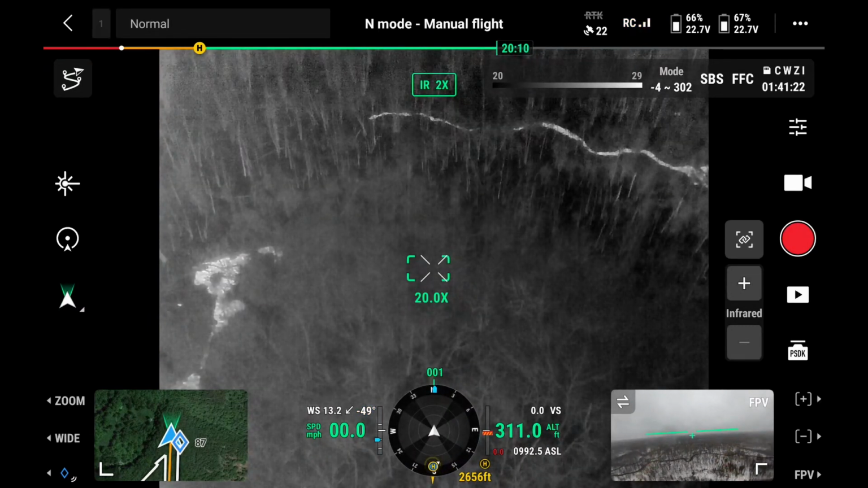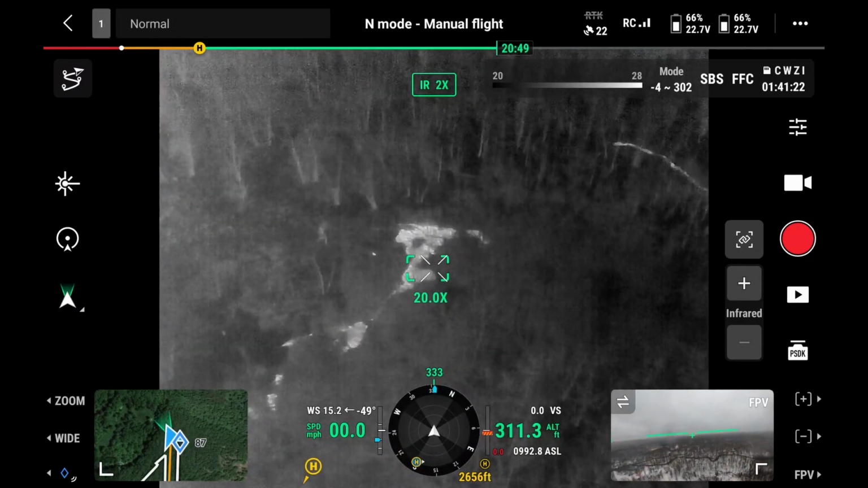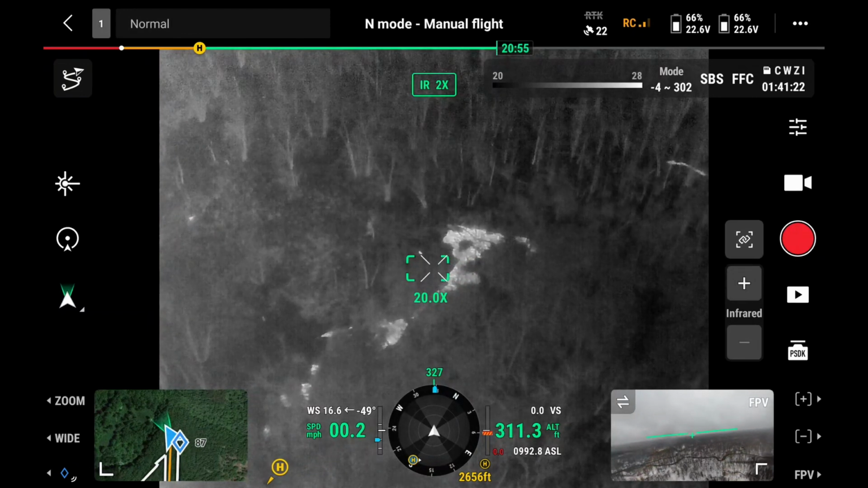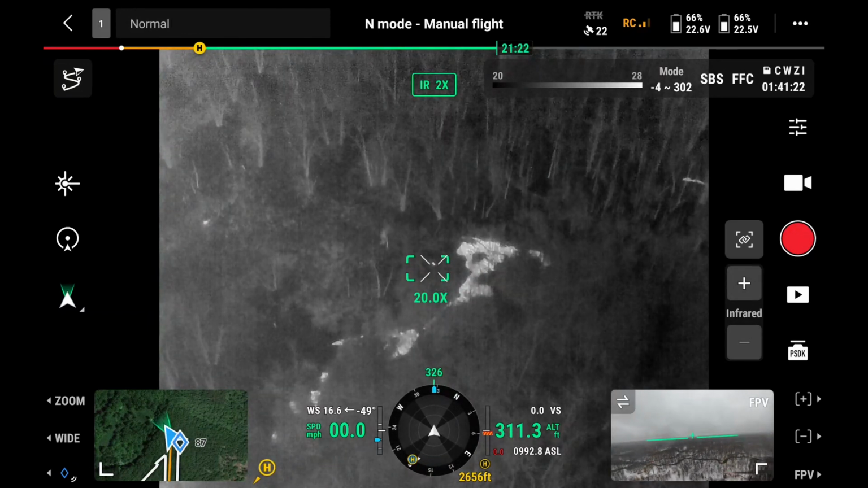Is he outside here somewhere? Yeah. I'm always looking. Wonder if he would have decided to head back southwest. Back to his old place. Maybe. He was pretty well set up there.